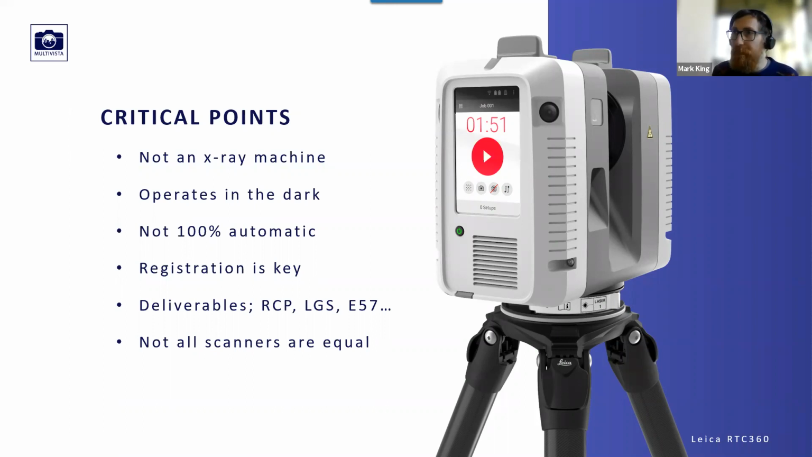It operates in the dark, as I said before. It doesn't need light to operate for the laser element part. It isn't 100% automatic. These devices are very intuitive, and it's very easy to scan. As I said, the art of scanning is actually putting it all together into an accurate deliverable. And we're talking about accuracies of a quarter of an inch, half an inch or better. So scanning thousands of times and still getting that accuracy is where the work comes in.